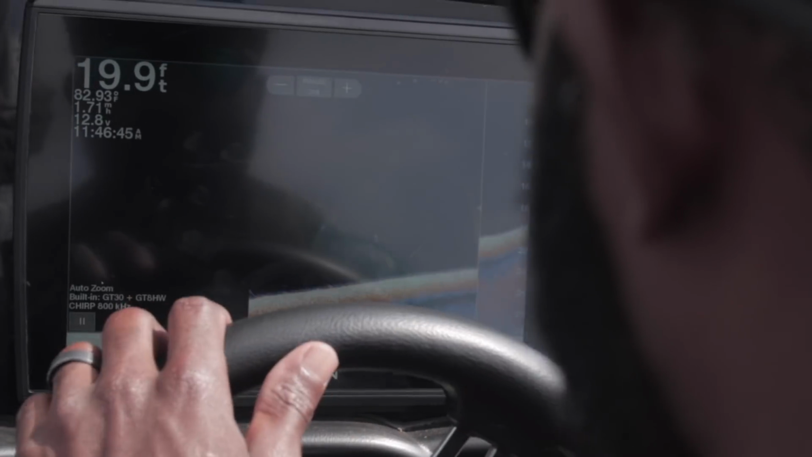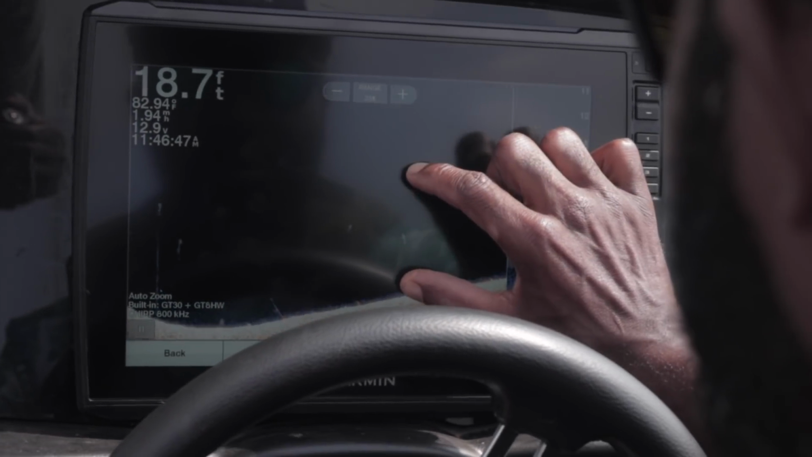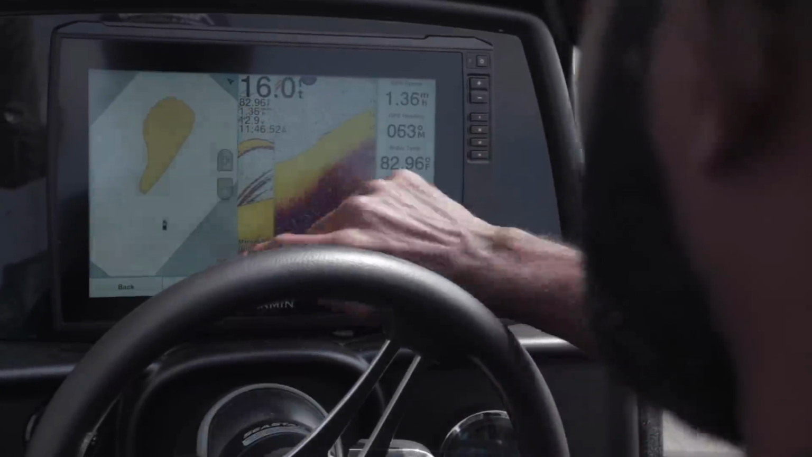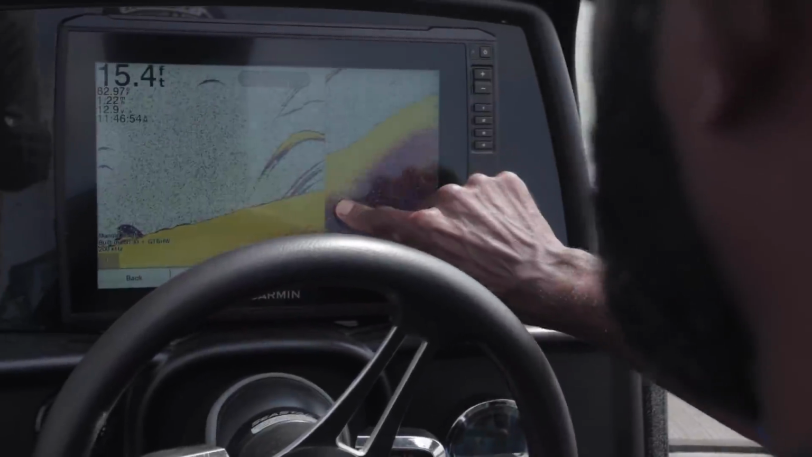And there goes a few more fish right here. These little dots, that's on 3D. Now let's go back and look at it on our 2D screen. Oh yeah, that was a big group. Let's go back. See?